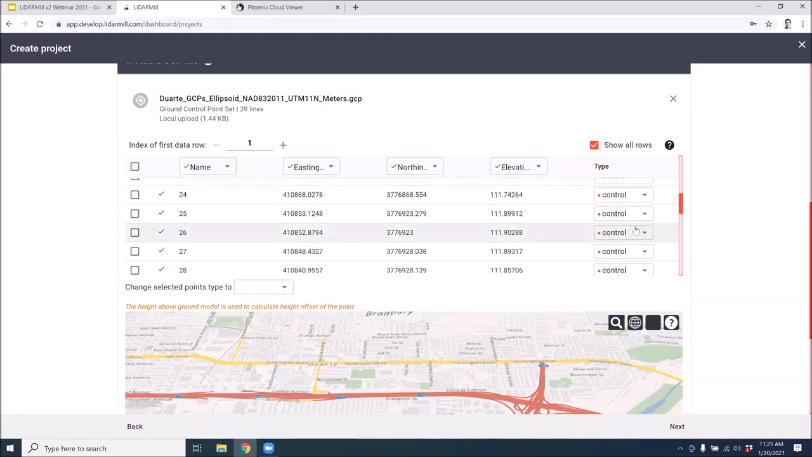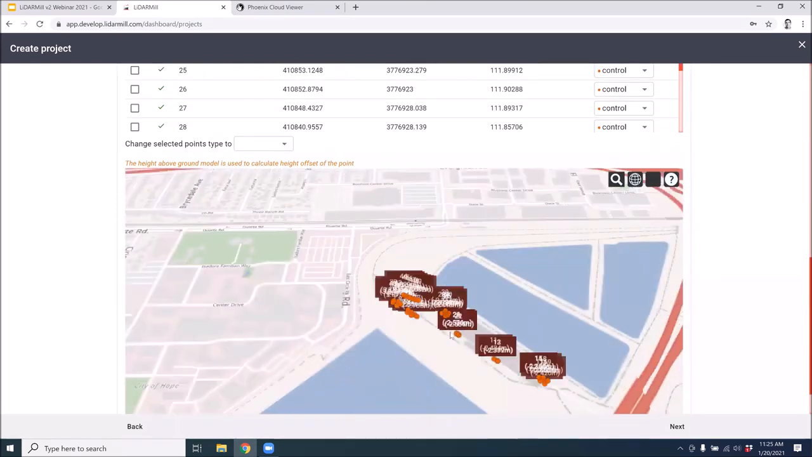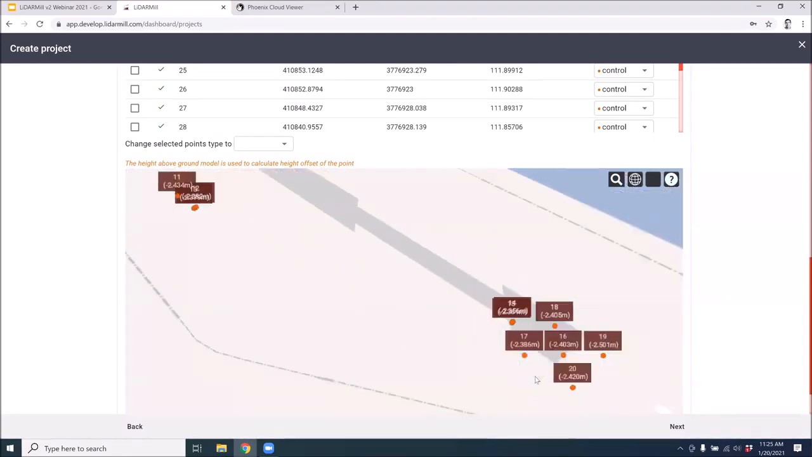Typically, we don't need 40 control points, especially for an area like this. We might want to choose 4 of them or 5 of them just to control our data, and let the others be accuracy verification checkpoints. So let's just choose some well-distributed ones for control.